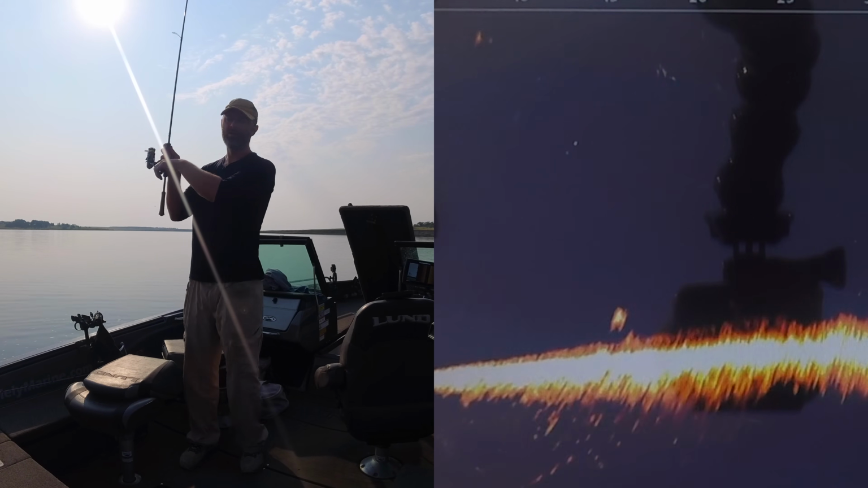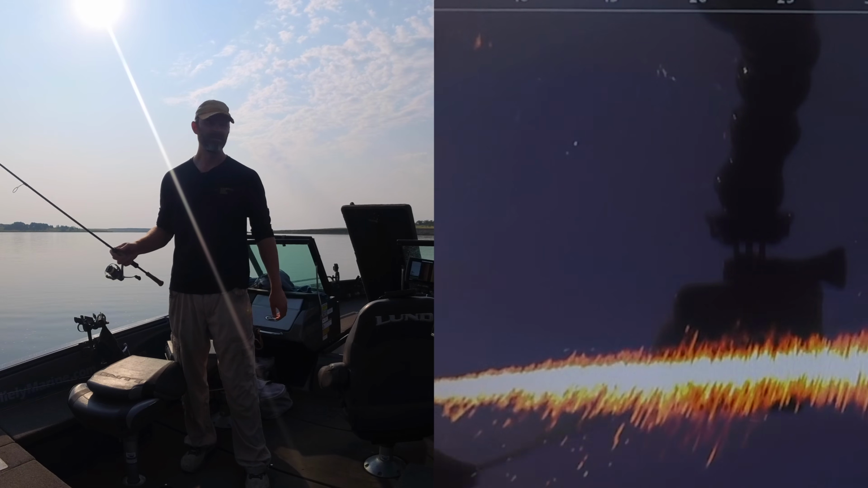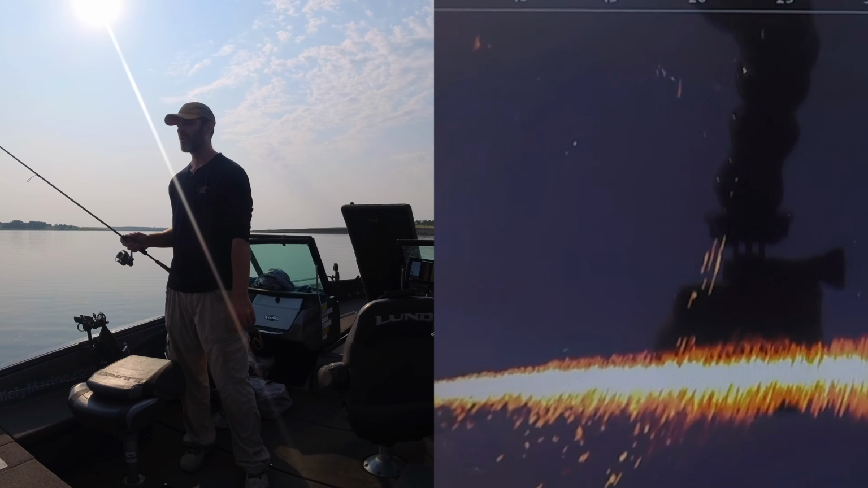Oh, there's a fish out there. Oh, he bit it, I think. And I've experimented with it a little bit. I've experimented with it a lot more in other people's boats.